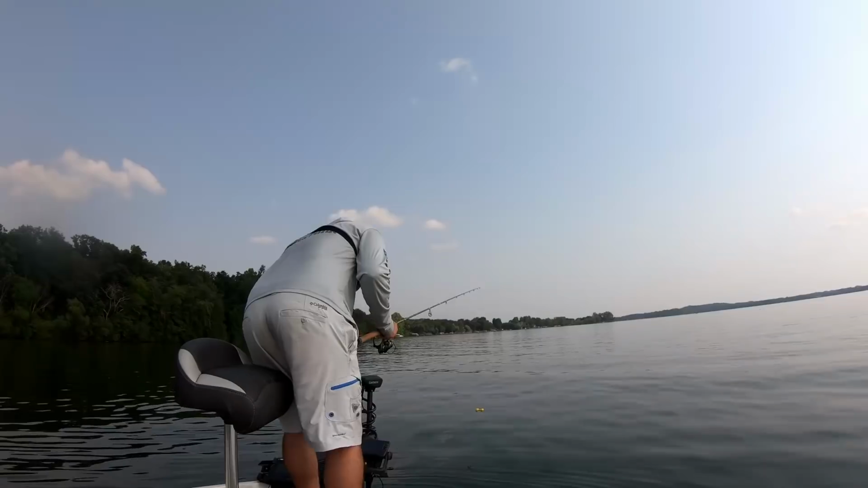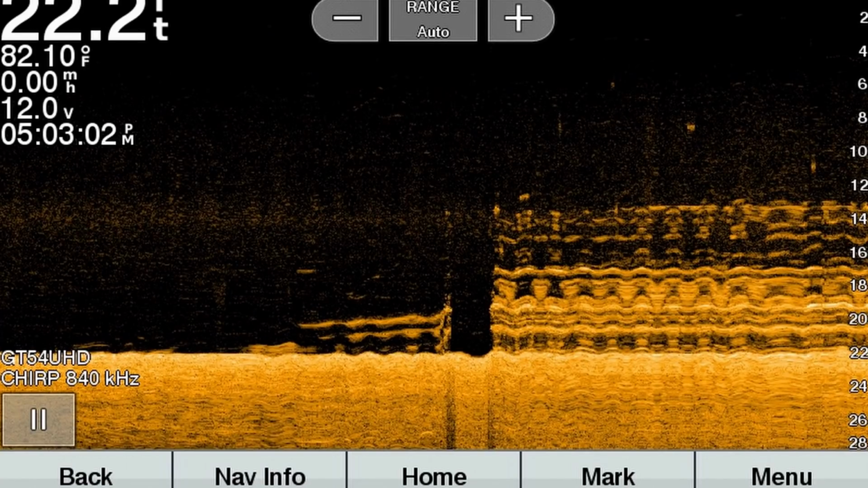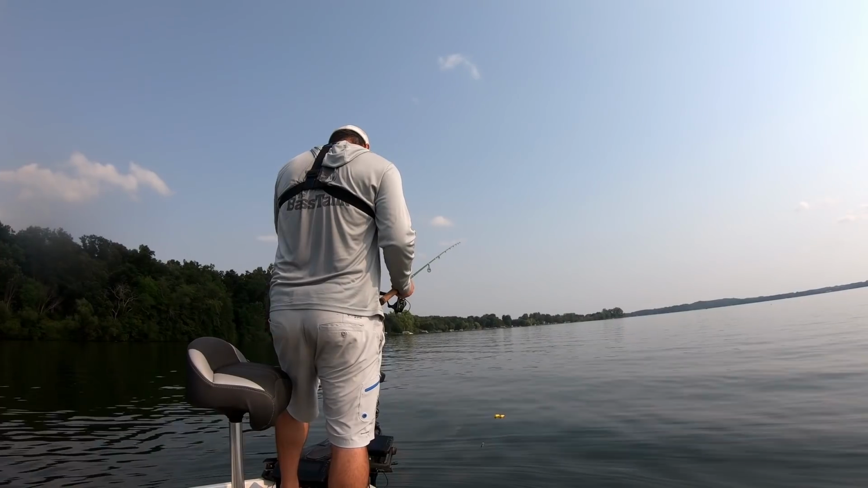All right, so as I slowly move over this brush pile with this down imaging, see how, I'm gonna screenshot this for you. See how these lines look elongated? Now there is a corner of a brush pile that we just caught, but there's fish suspended above it. That wasn't the main school of fish. I wanna get over the main school of fish.